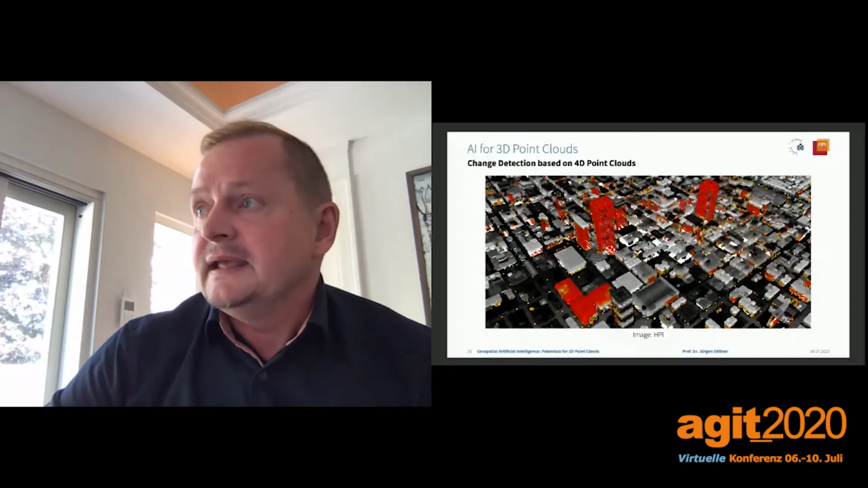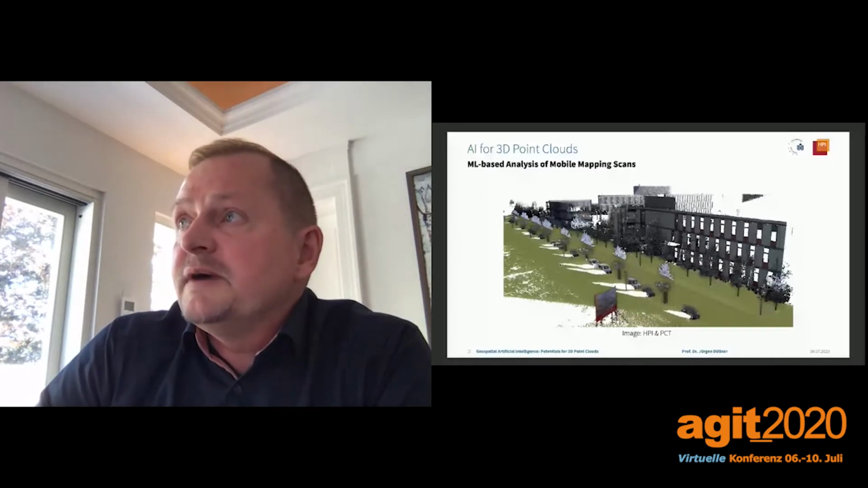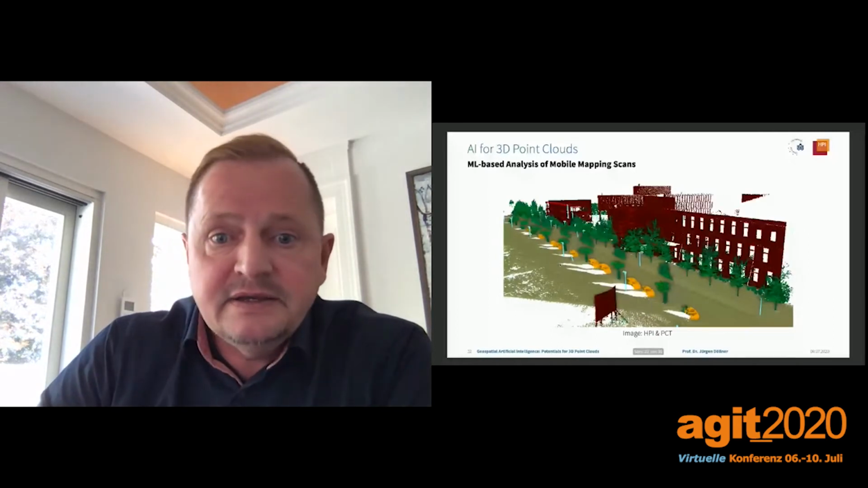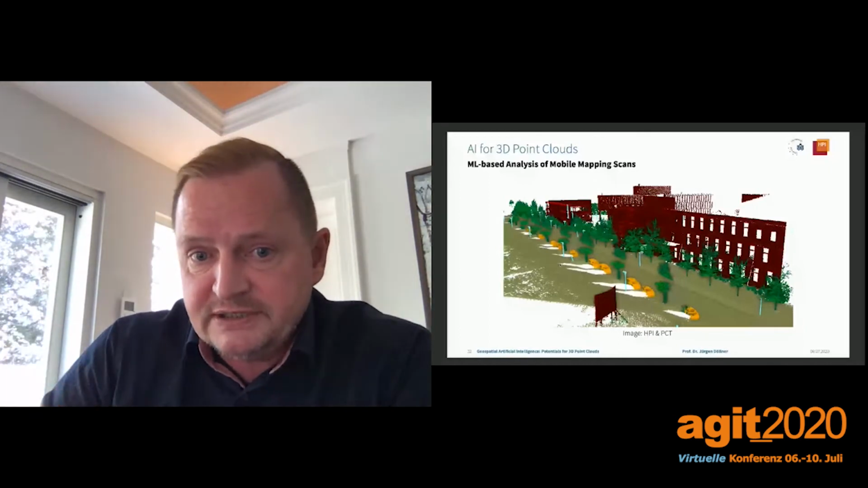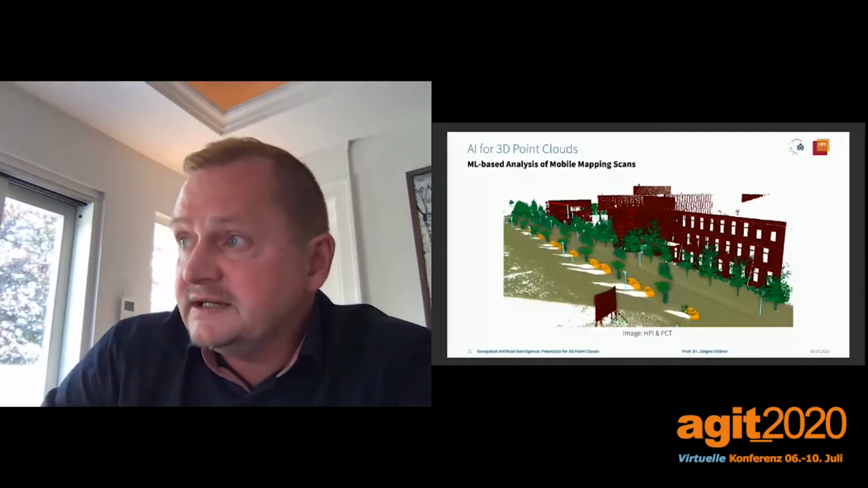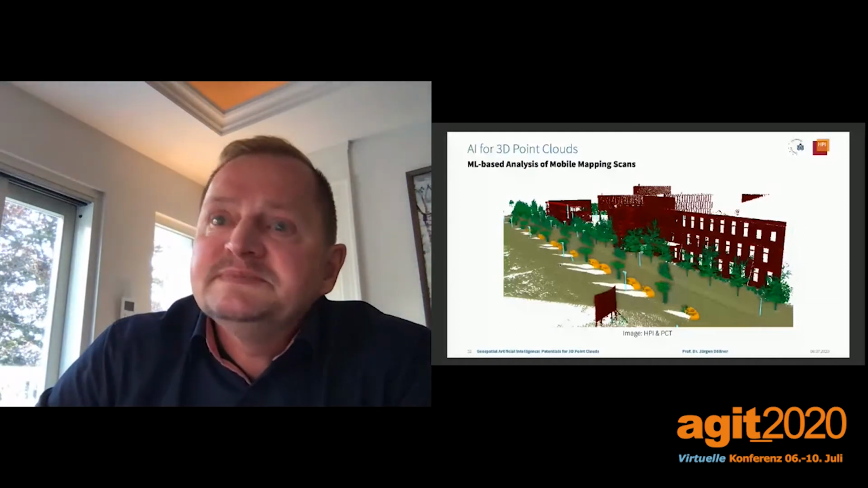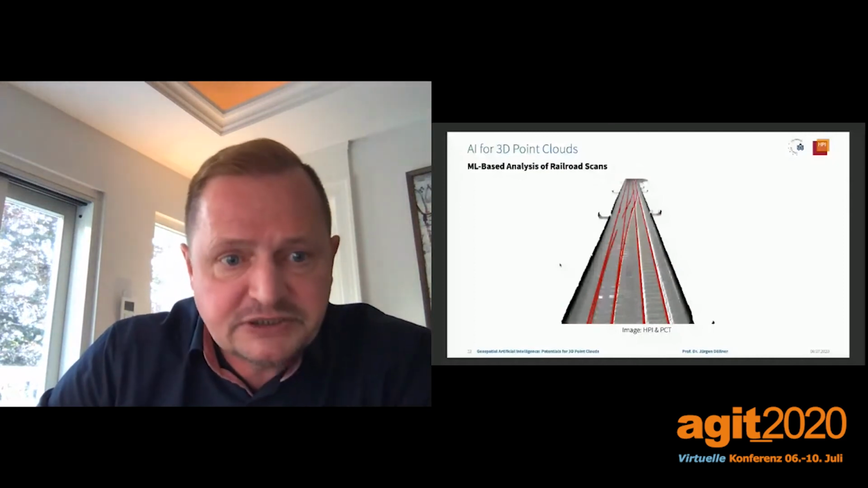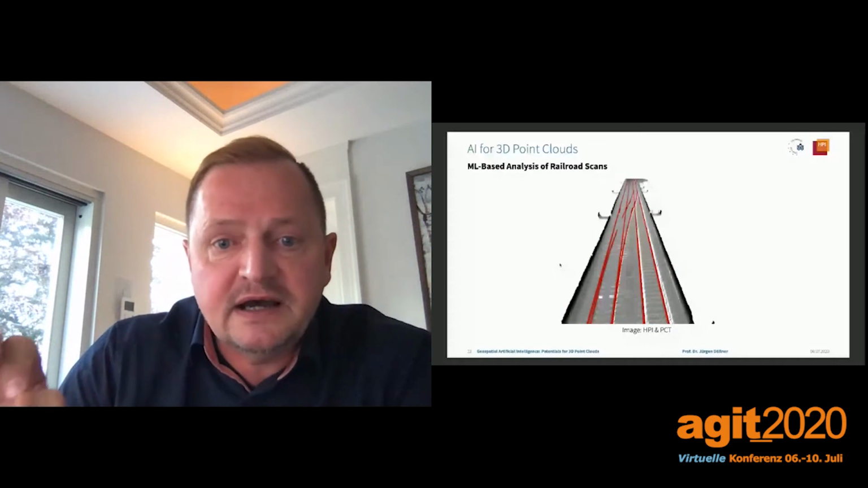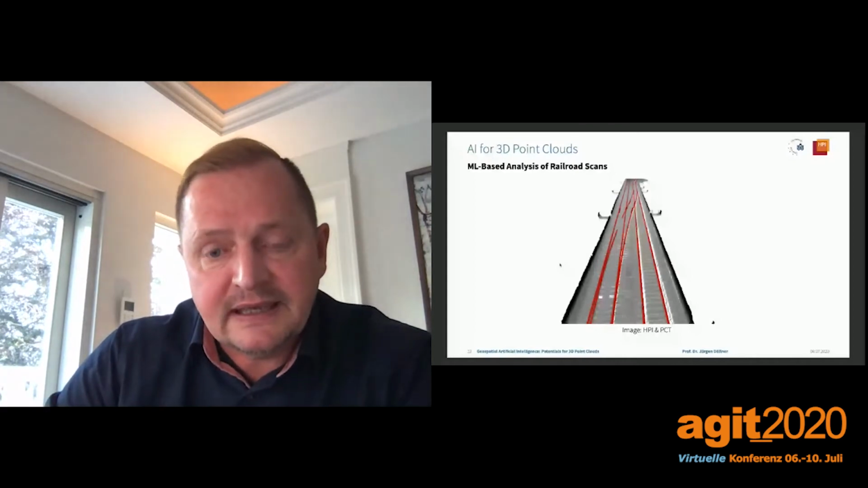We can also apply machine learning for mobile mapping scans. The key question here is what objects have been captured. So we ask for object detection, for example, cars, vegetation again, facades, city furniture. A more specific example represents infrastructure, because here the definitions are sharper. So we can better train the system to detect railway elements.